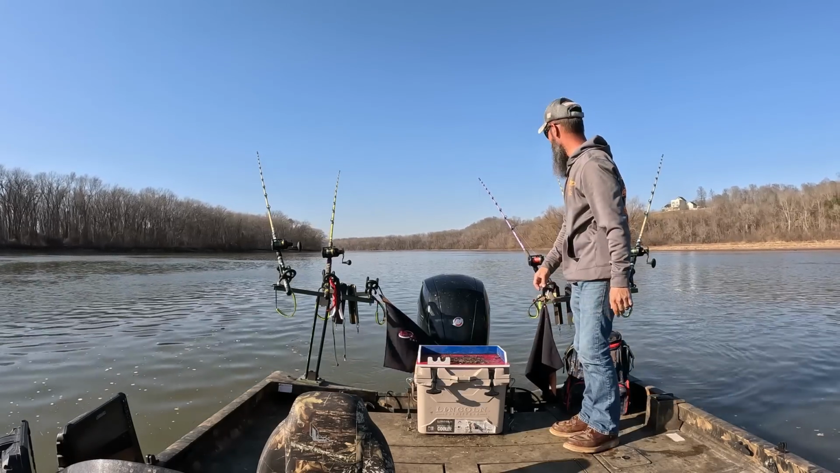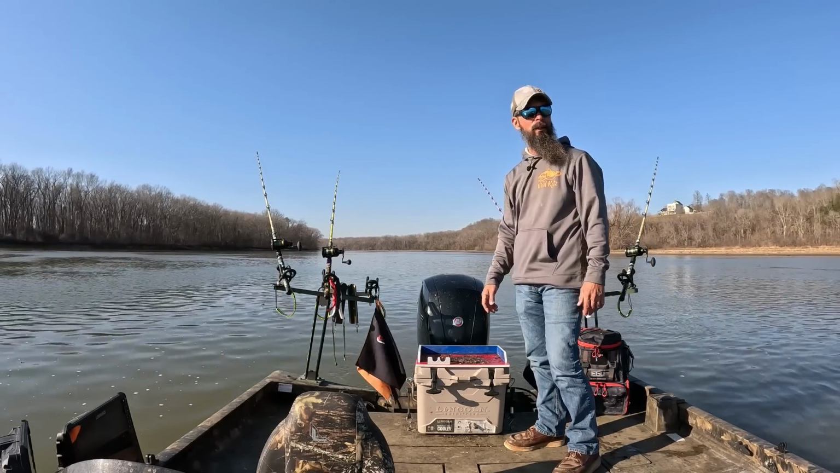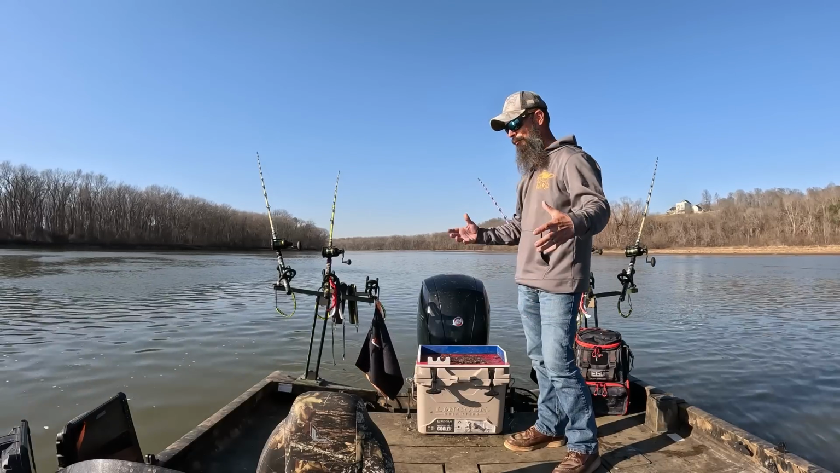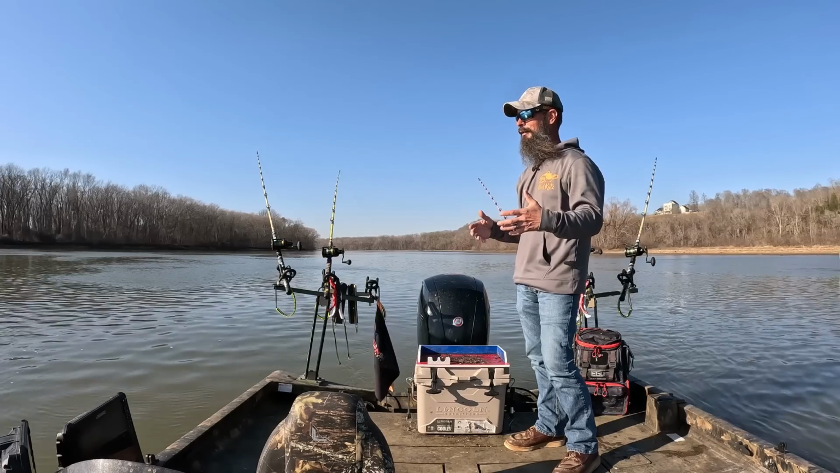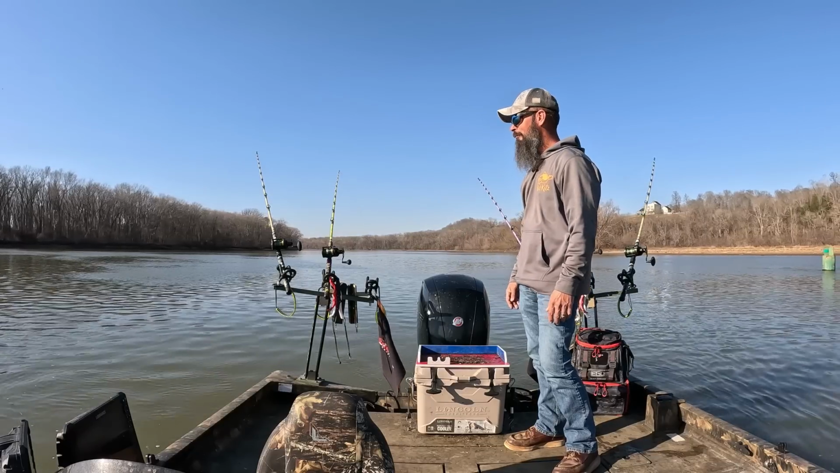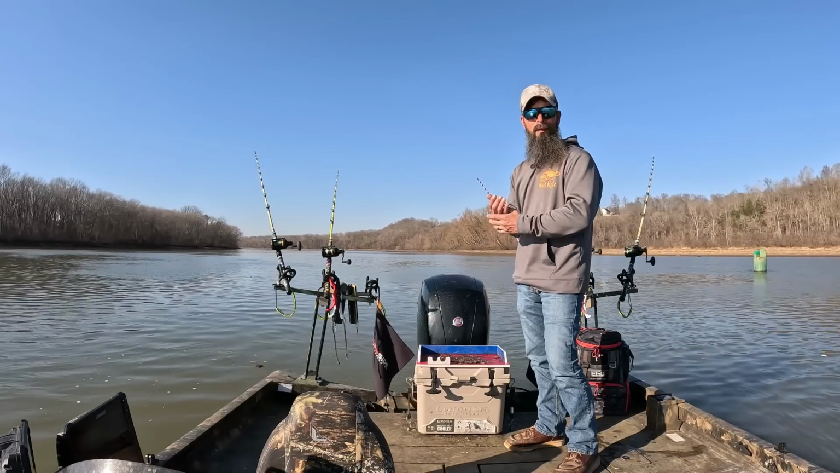But we're gonna continue doing this stuff because I'm gonna try to chase these flatheads as much as I can this year because I want to get better. I want to get better at catching them, locating them, figuring out when's the best time, what's the best thing, all that stuff, and just try to put more of them in the boat this year. That's kind of my plan.